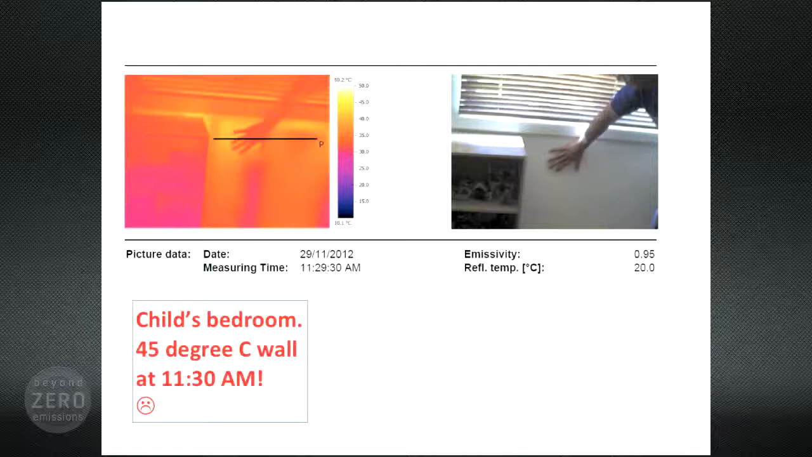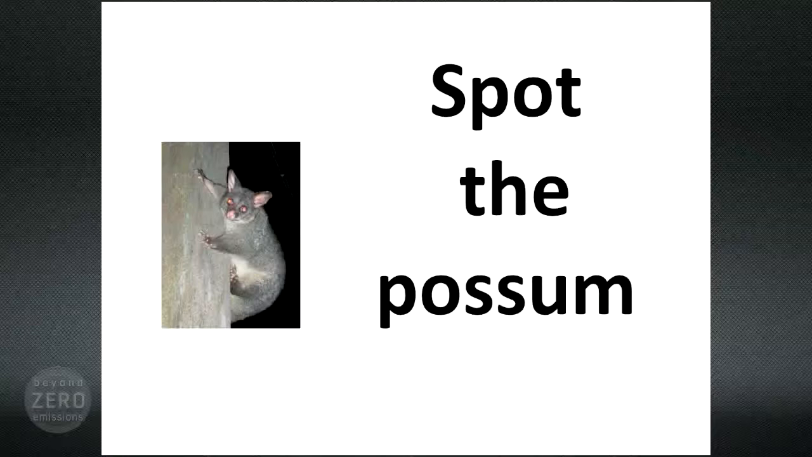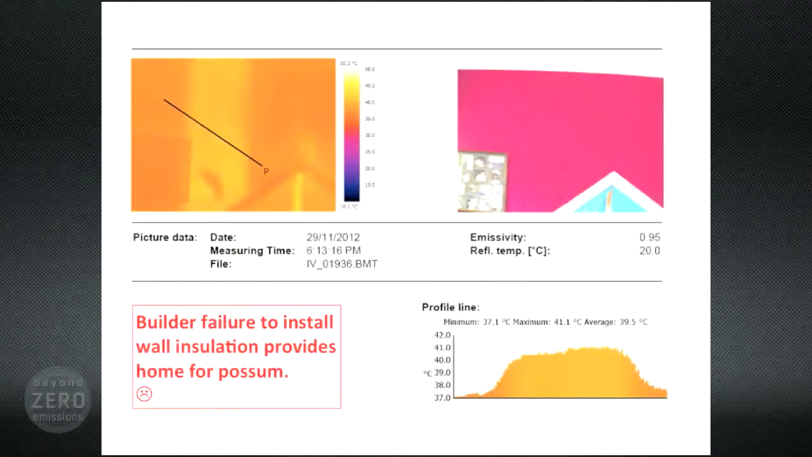All right, a little something different now. Spot the possum. Looks like some of you found it. I could hear it, but I couldn't see it until I got the camera, and there it was. There it is. Now, what's going on here?